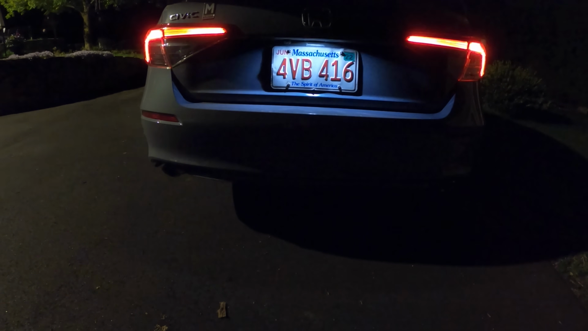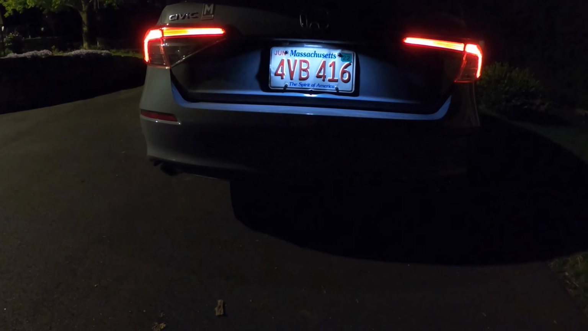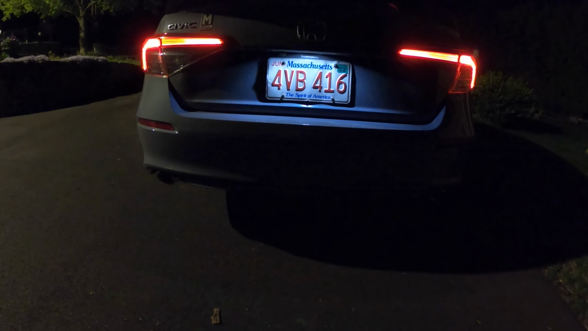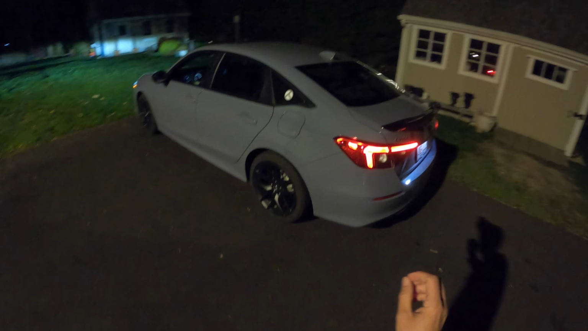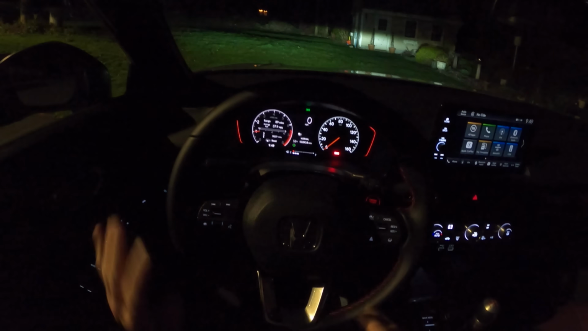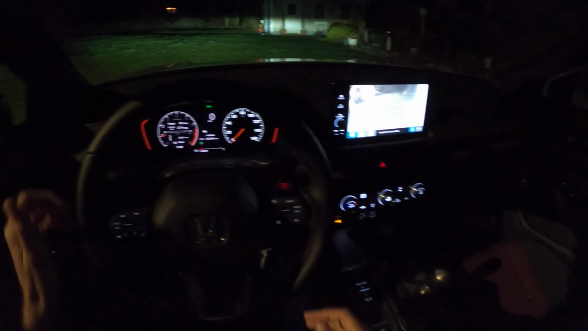Got the dual exhaust revved up somewhere around 1500 RPM during the cold start. That'll come down in a second. There it is. And now that I've got about 3,500 miles on this car, I'm starting to notice a lot more crackles and pops going on the overrun. I've been getting anywhere from 37 to 40 miles per gallon in this car. It's amazing that my little stick shift is still just exactly what I need.